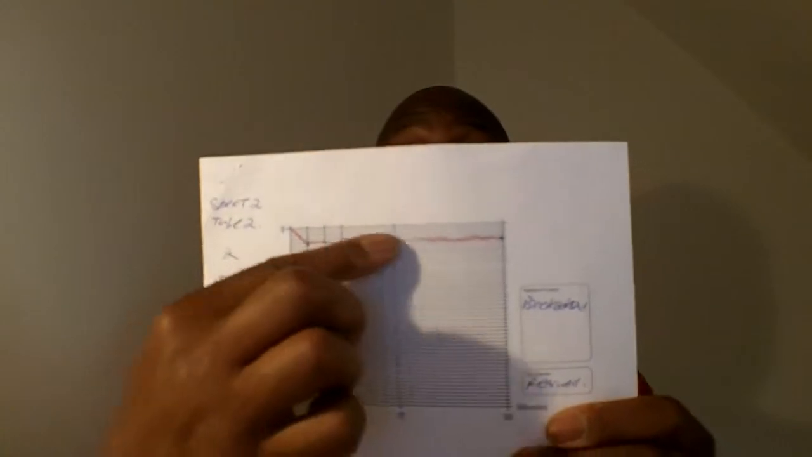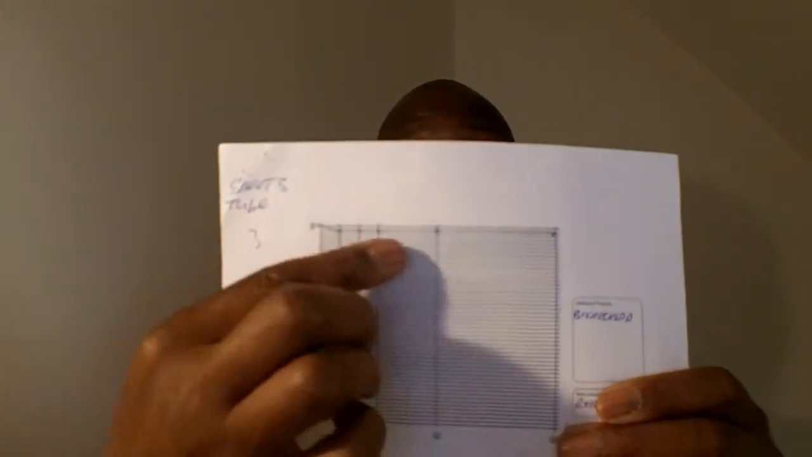I don't know if you noticed before, that went along, it went down a little bit. Area number 2, it initially started to absorb water, and then it leveled off, so that was quite a good result for that one. Area number 3 is the same, initial absorption, and then it leveled off.